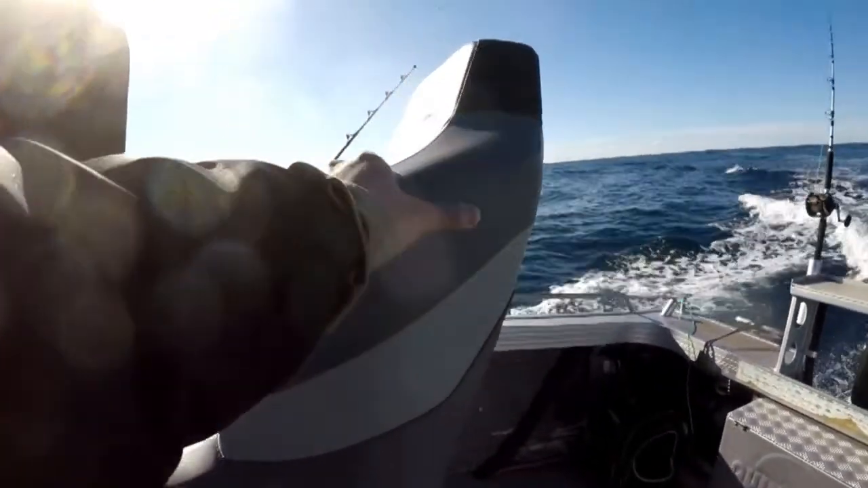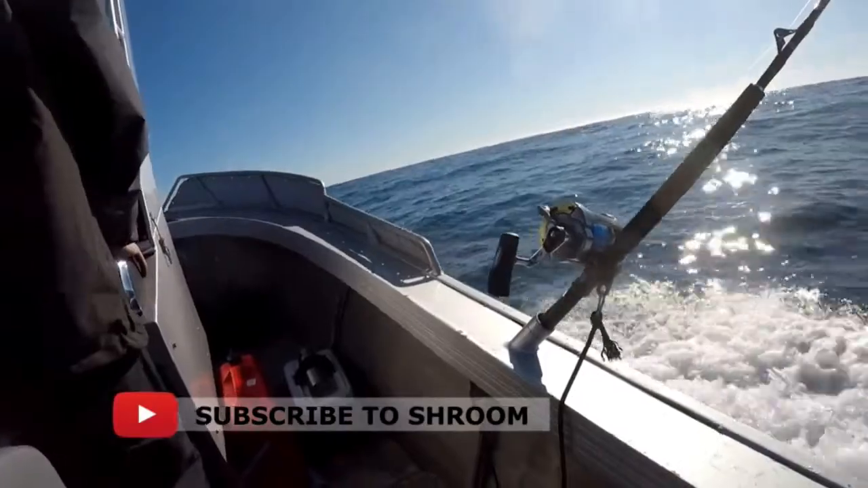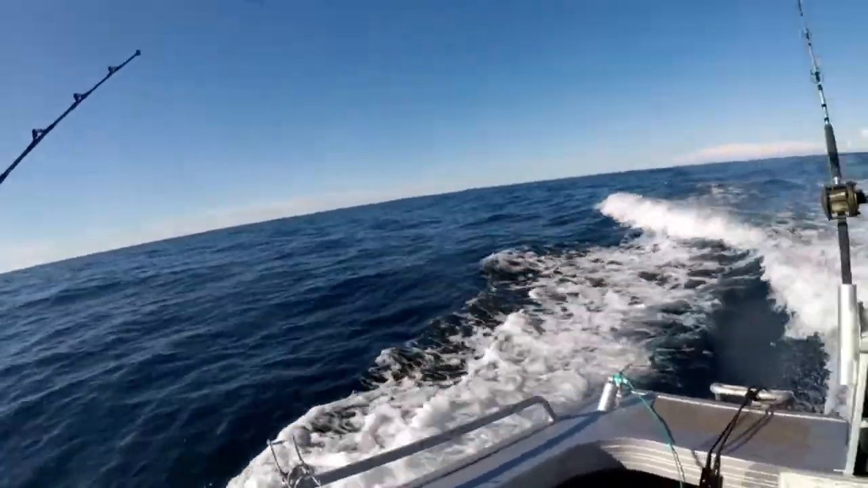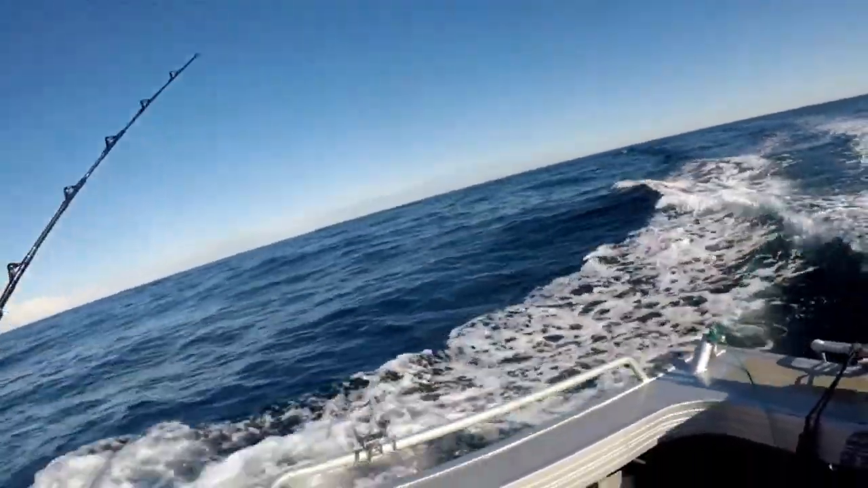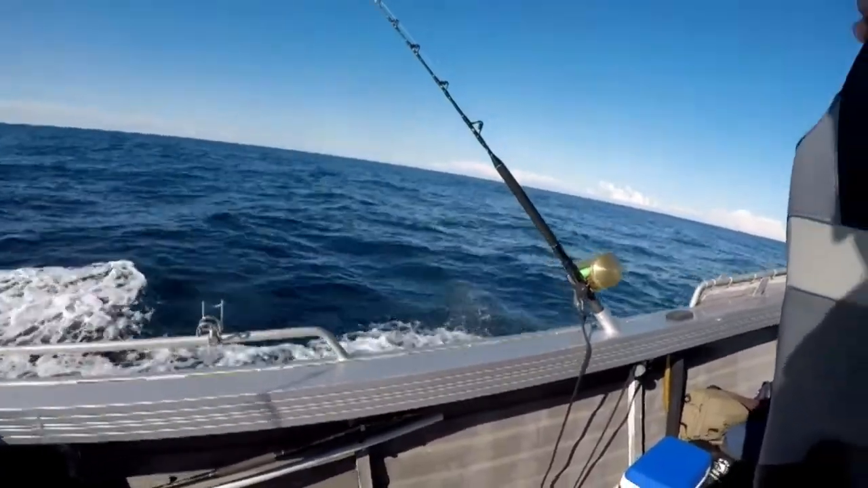I think I saw something pop. I think I saw something pop behind. Yeah. What's that? Yeah, in front here. Tuna. There's more tuna. Yeah. Let's see if we get a hit. I thought I saw a hit that way. Hit out that way too. See there. Hey, did you see him? Yeah, I saw him. See him at all?